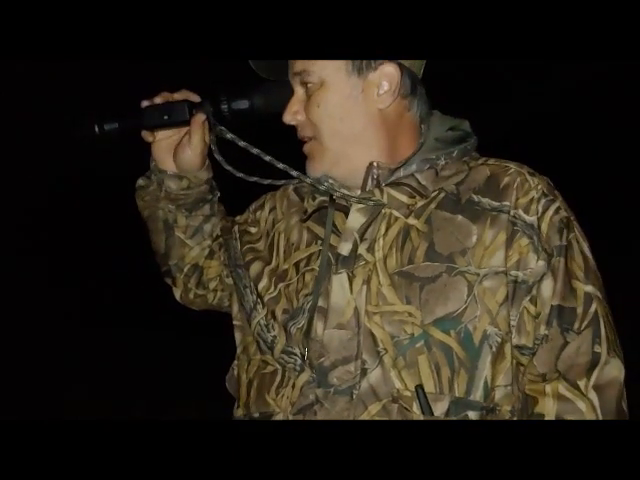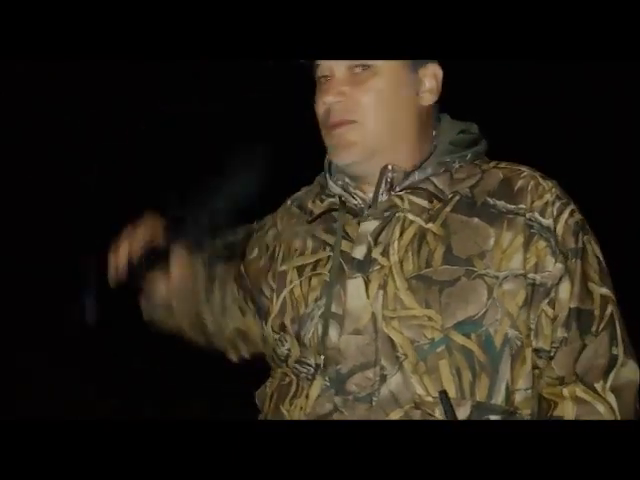There's a reason, because every time we do it, it never ends well. You both have to be ready, we're just not good at it. And then the coyotes have to be both stationary, and we don't like just slinging lead, especially in places we hunt. There are other homes and farms around that we don't want to be shooting at.